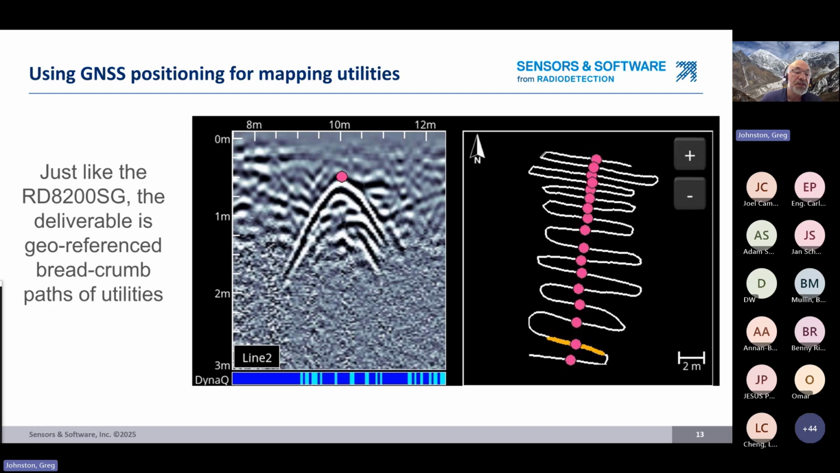On the left-hand side, we see a cross-section of the GPR data and a hyperbola. Hyperbola is the standard response that you're going to get from an object in the ground. On the right-hand side is the path that we've followed. In this case, it was a zigzagging path, and we've added interpretations, in this case, a pink dot to the top of the hyperbola, because that's the actual location of the object. And then when we look at that series of dots, we see that it forms a straight line.